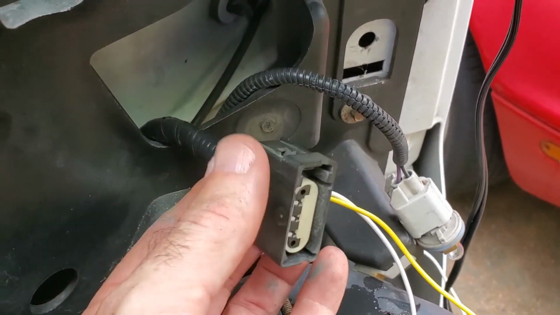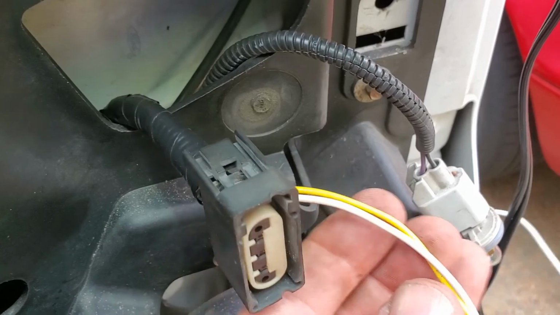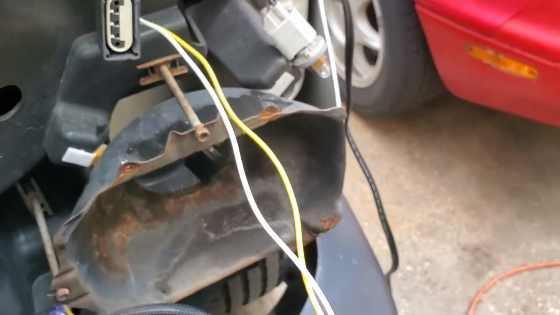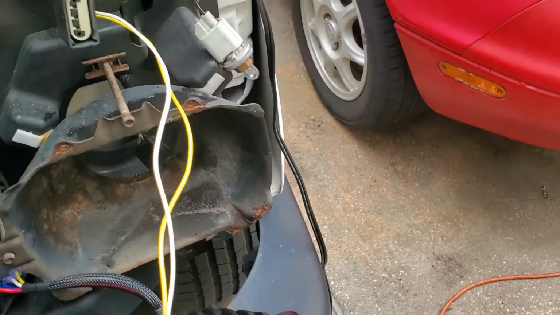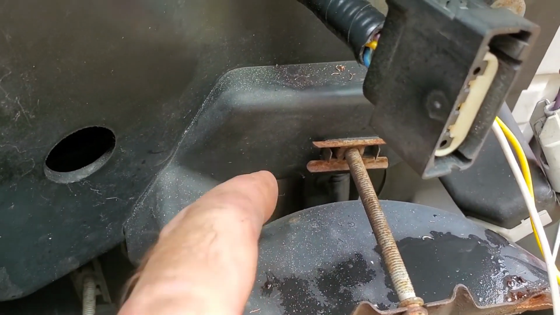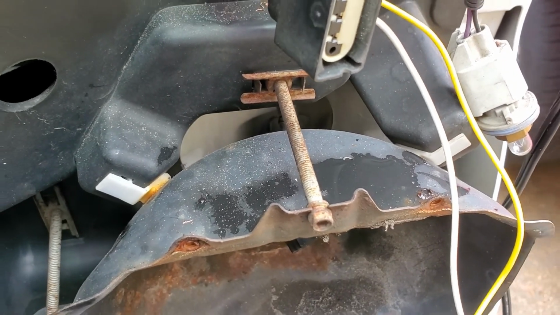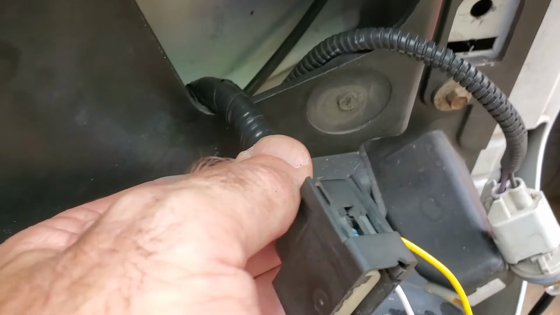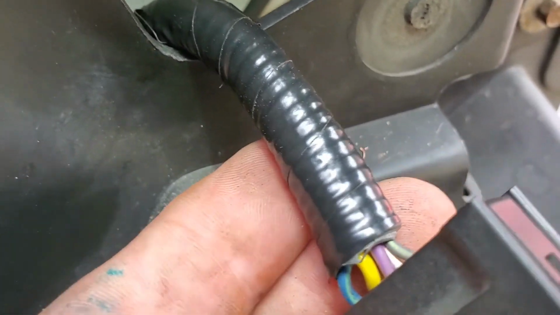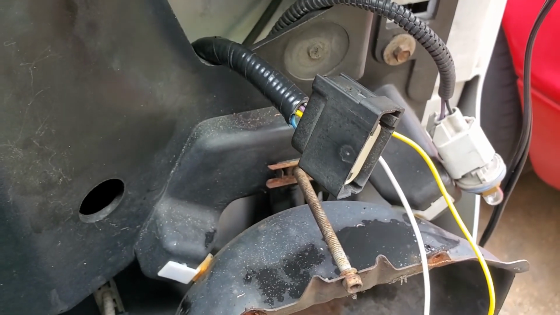Okay, so off camera I spliced into those 2 wires, and now what I have is a white and yellow pigtail that I can then feed down the back and connect into the plug on the back of the light. So that's all put back together again. Easy peasy.